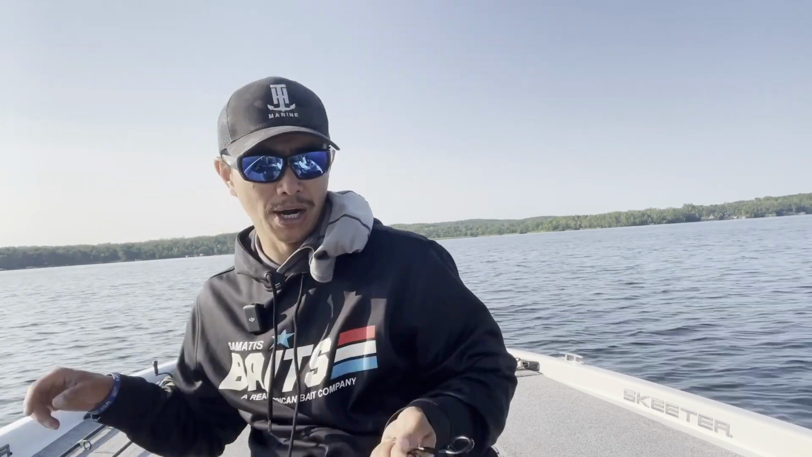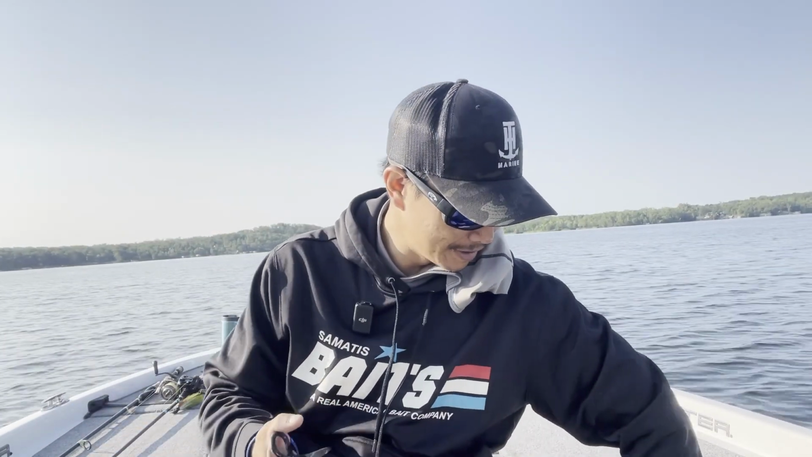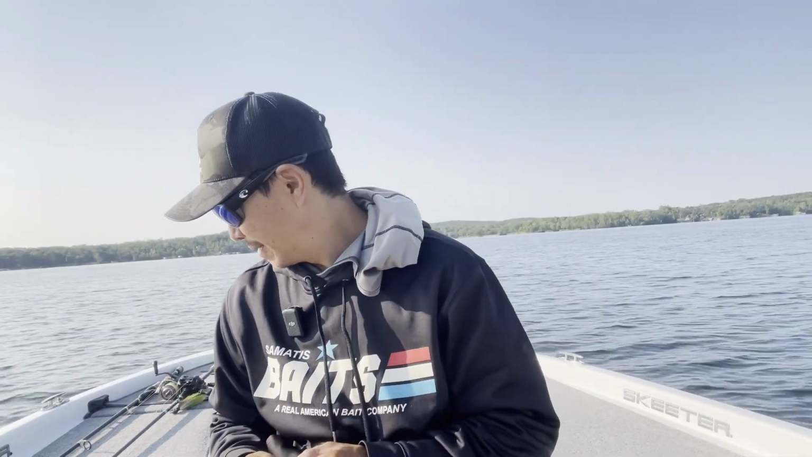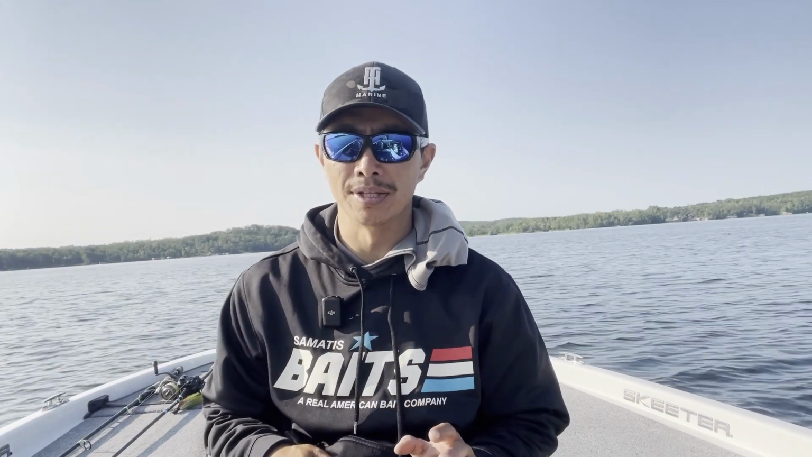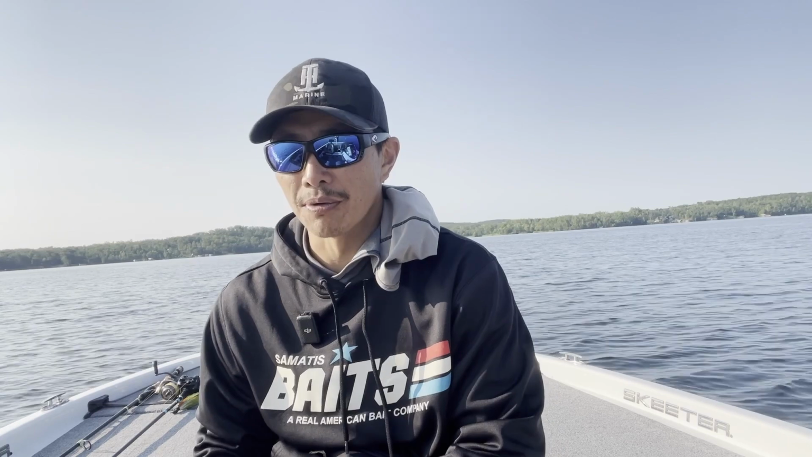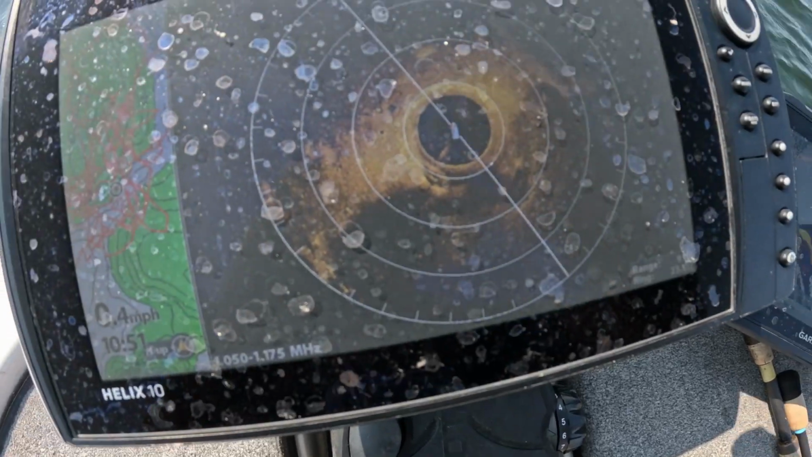Now, there are a couple other options out there, obviously, but I think that an extra fast, shorter rod is the way to go on this technique. So yeah, that's kind of my setup for throwing this Neko rig. I'm gonna keep on fishing.